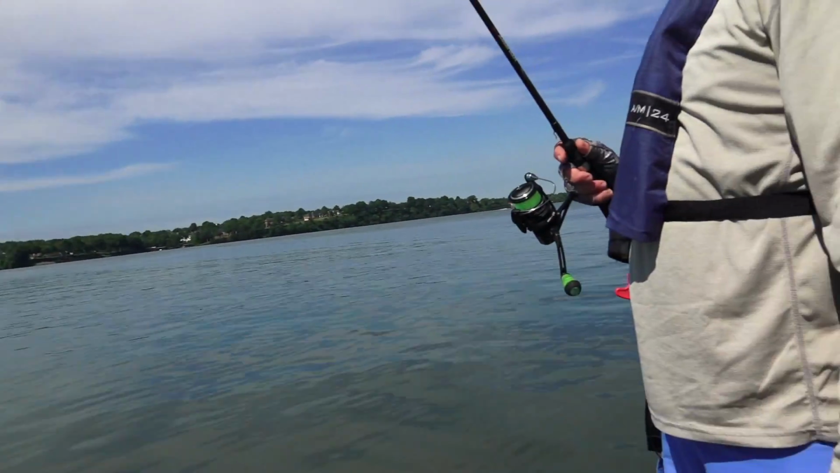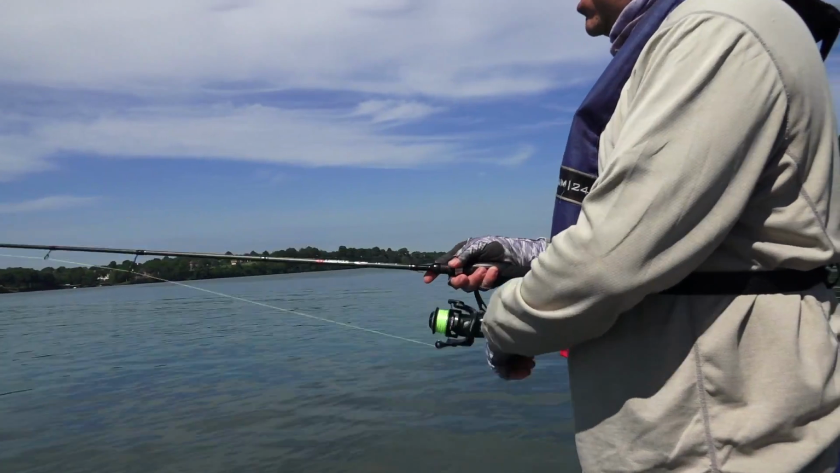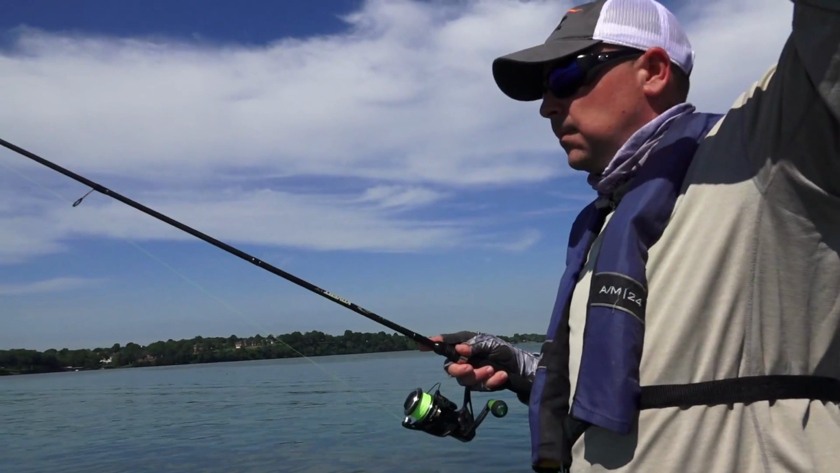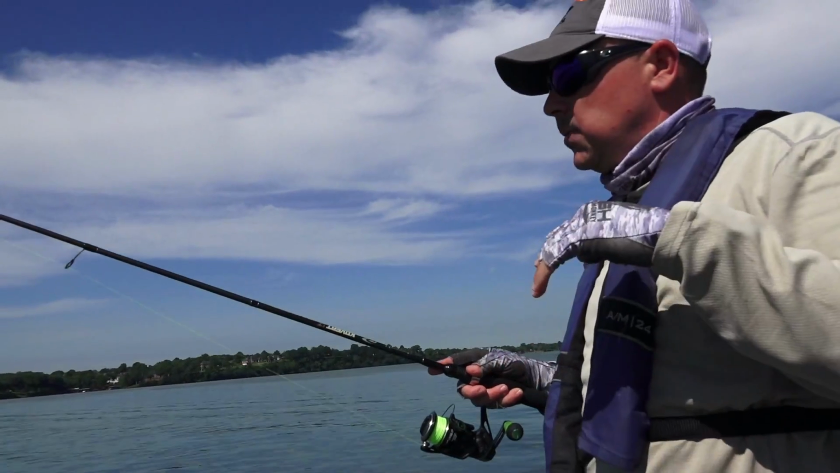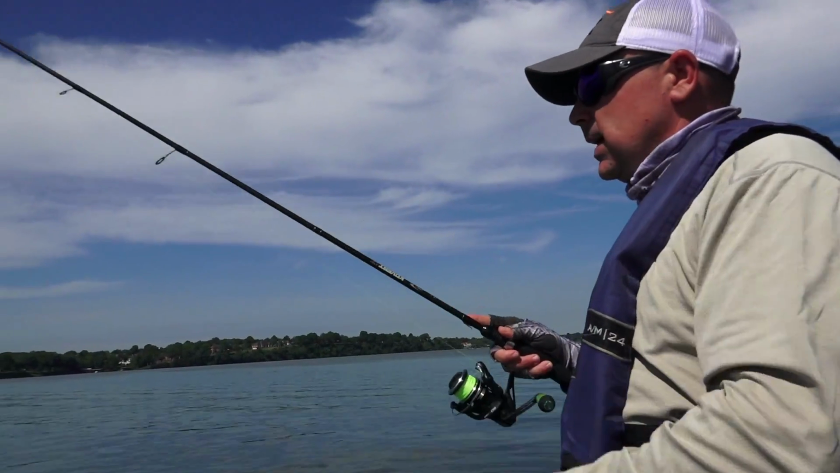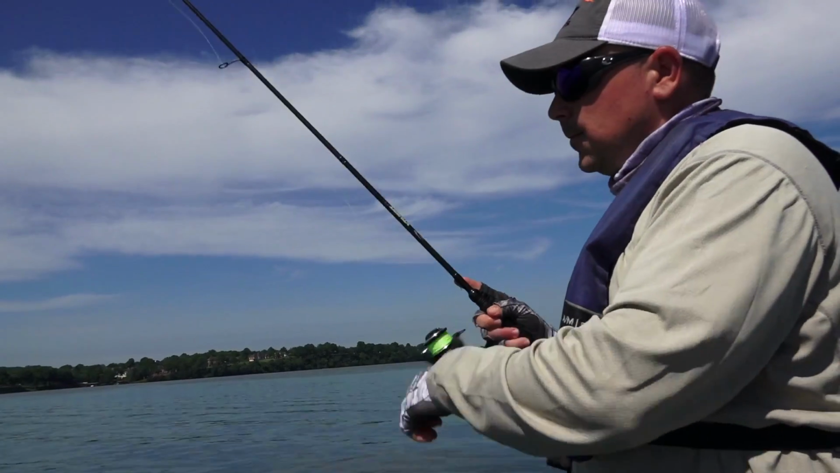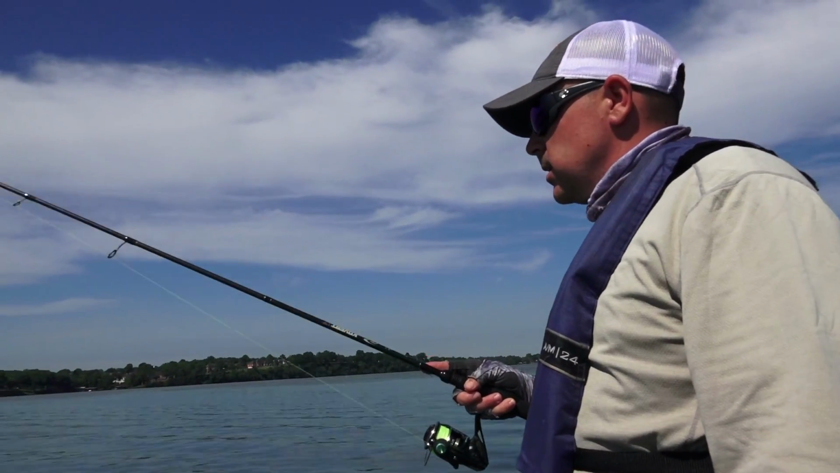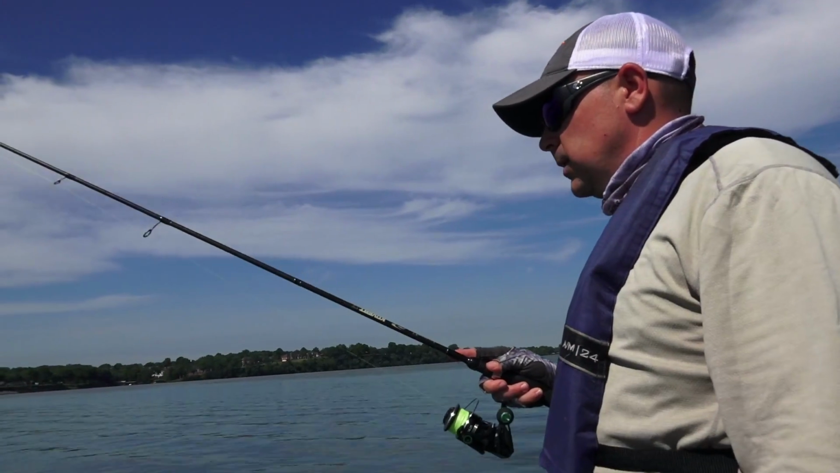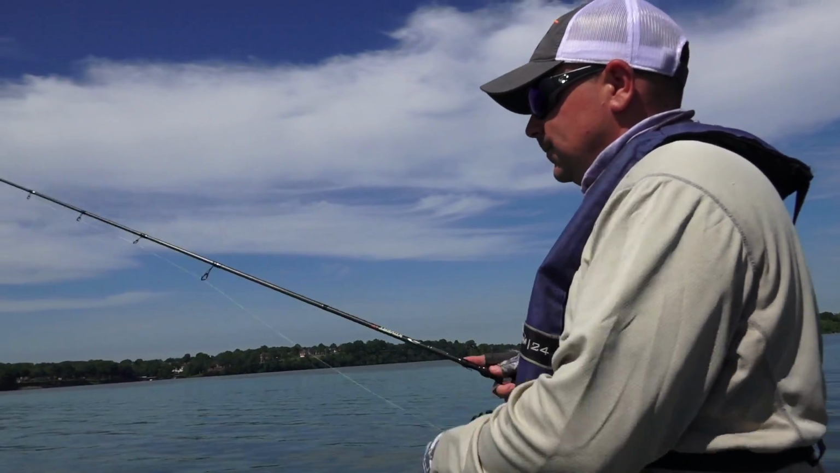Slack line. All right, we're on the bottom there, and all we're doing is just lifting our rod tip. What we're doing is we're bringing that spoon up off the bottom and then letting it go back down on just a little bit of slack line, and it literally looks like a shad that's been hit and is dying. Well, there's no easier prey for a bass or a white bass than a dying shad. And you can't hardly honestly fish these wrong.